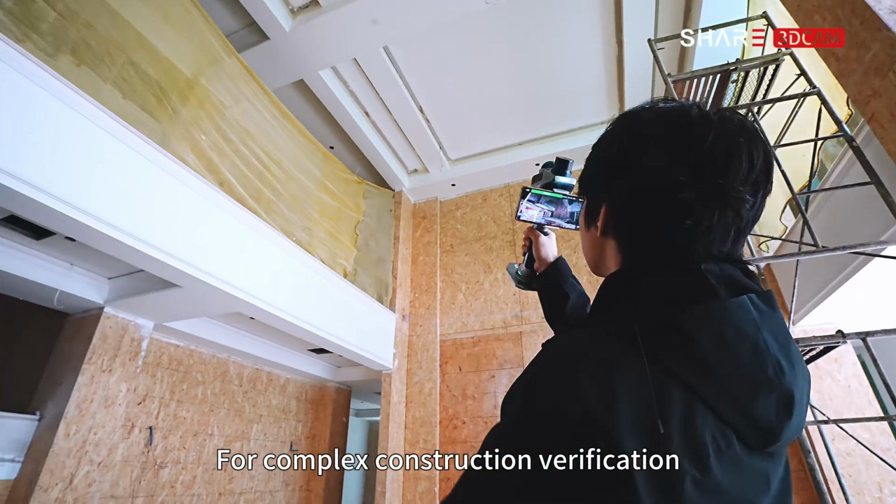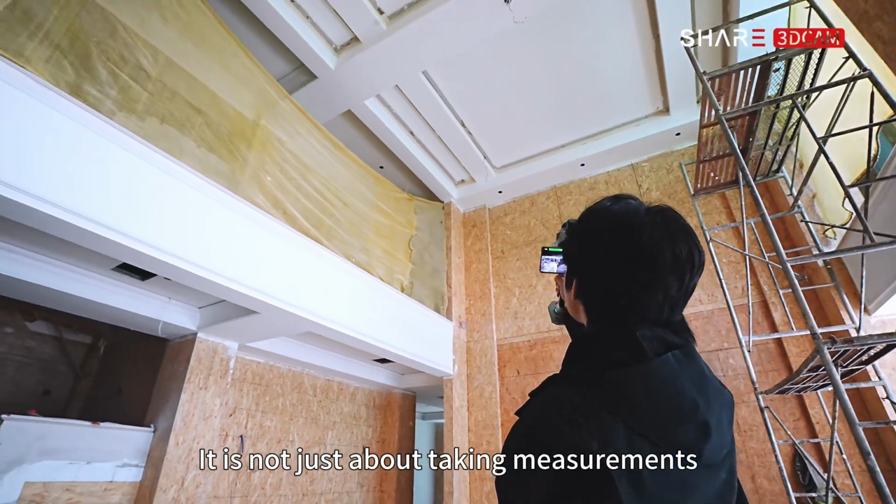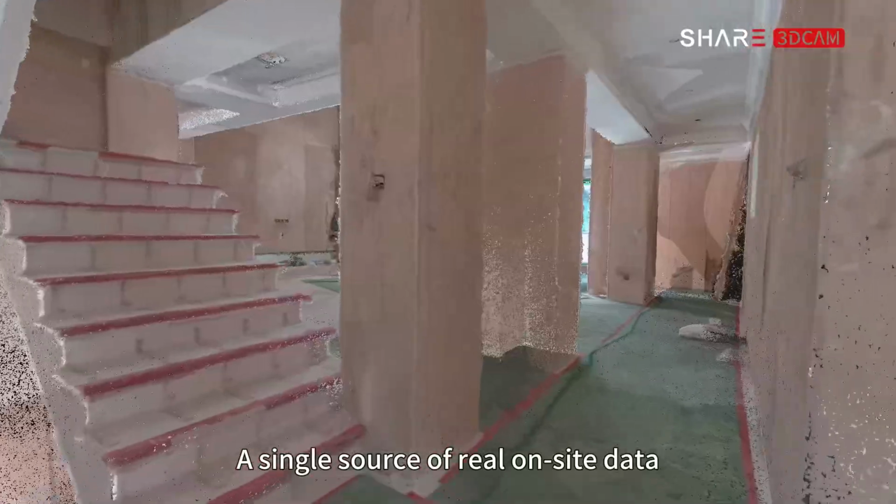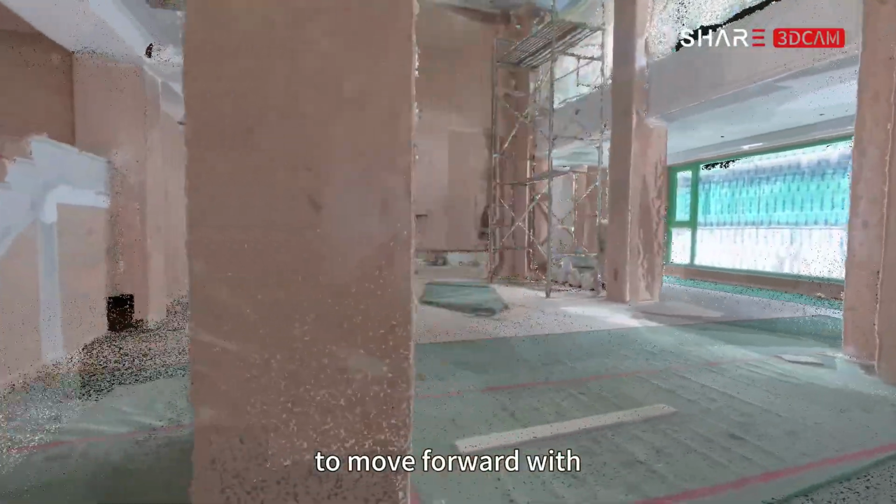For complex construction verification, it is not just about taking measurements. More importantly, it gives all project parties a single source of real on-site data to move forward with.